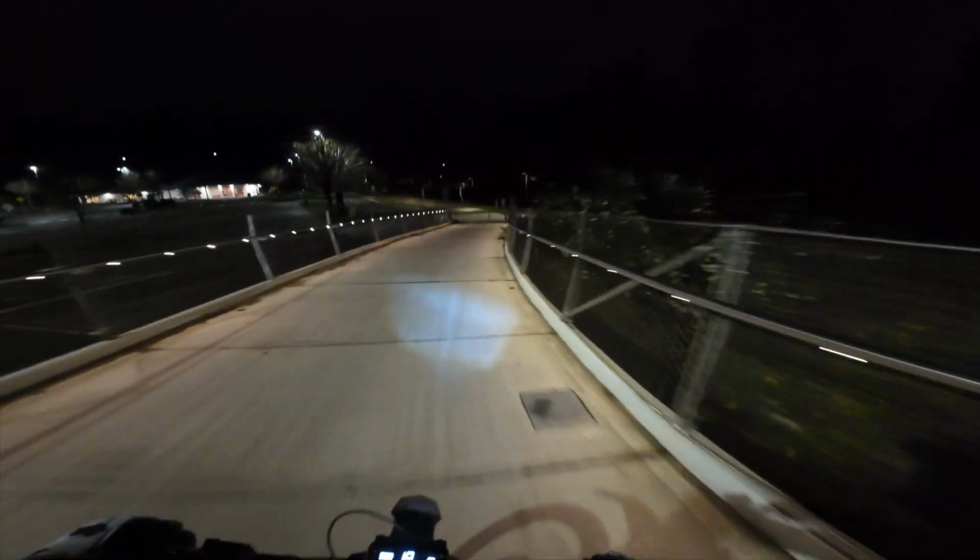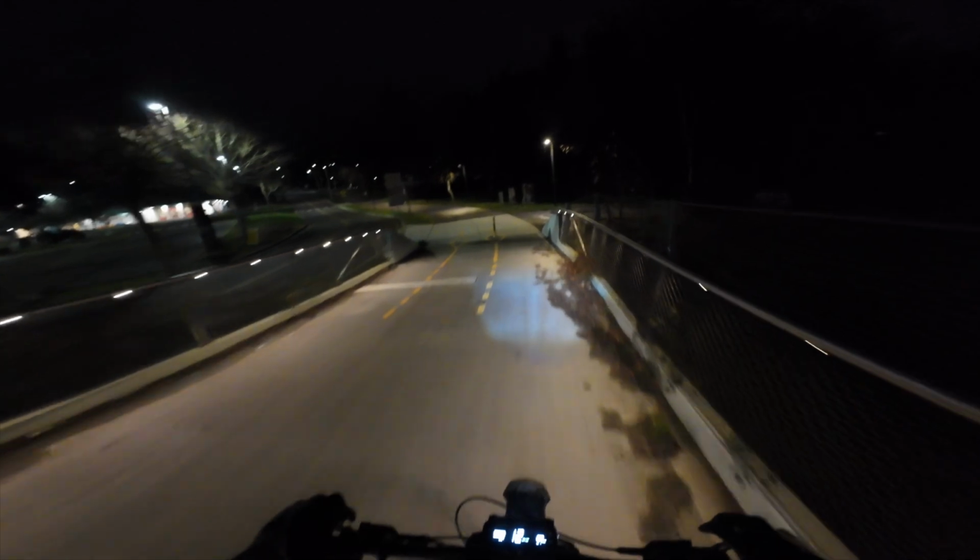Okay, and we're almost there. We're just gonna be off to the right here. All this darkness you see, that's gonna be us. I hope my camera can capture all of this for you guys. So I've never actually, oh, it's closed. Going around. So I've never actually been back here before. It's gravel too, okay.